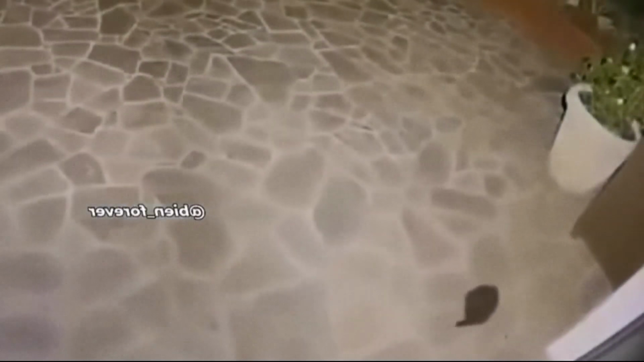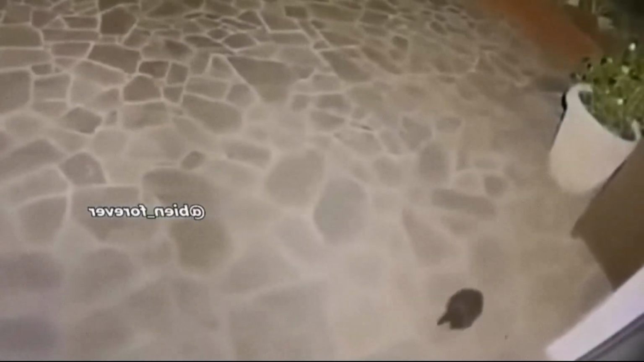Okay, so this is a creepy little thing. What in the heck is that? I'm sure it's something super obvious and I just can't tell. But man, it looks like a little something walking on two legs. A little alien. I don't know. Let me know. If you guys have any idea what this could be, I'm open for any suggestion.